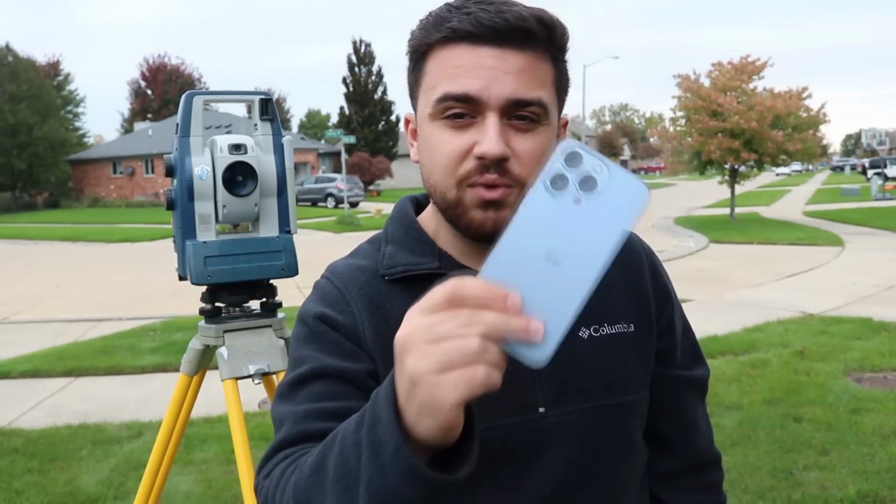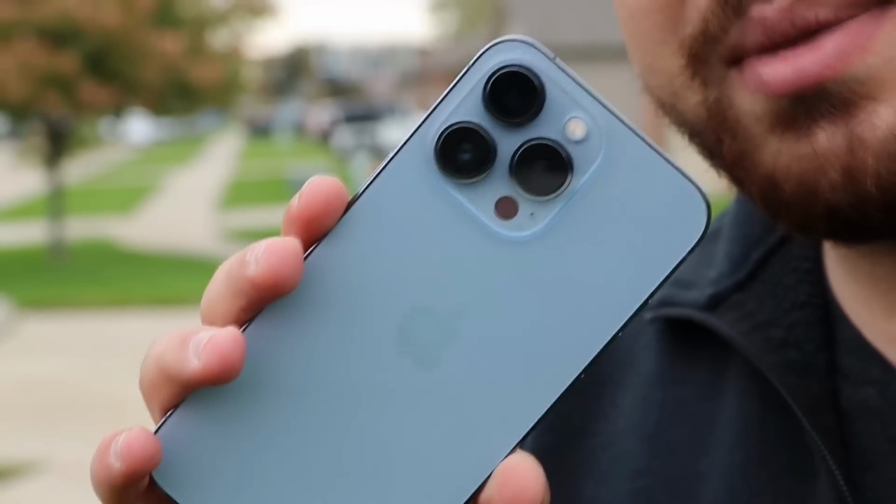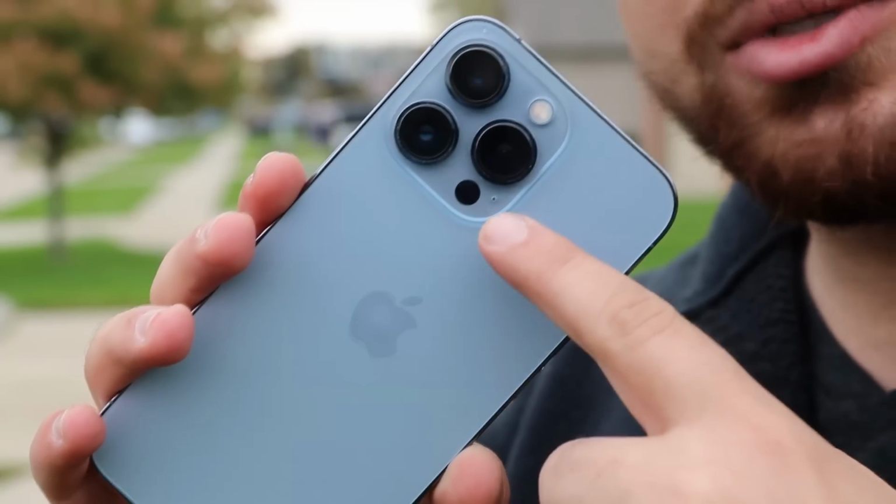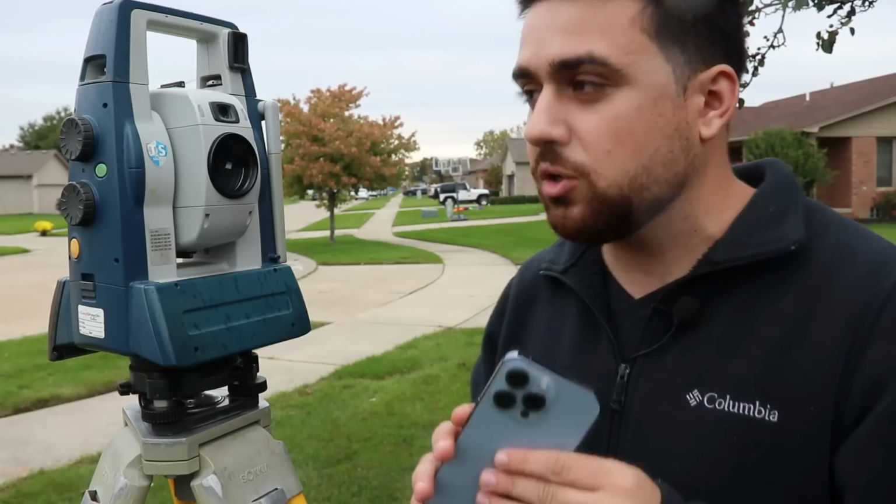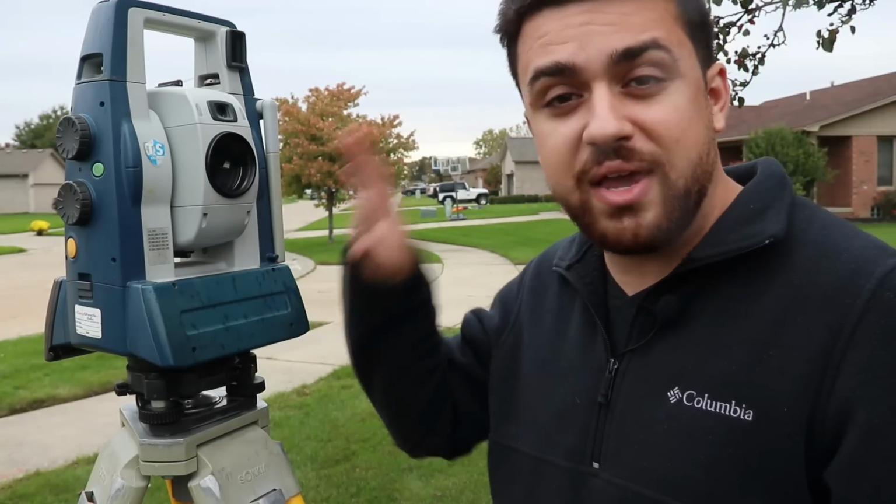Hi, I'm Rami Tamimi. Behind me here is a surveying total station, and this is the iPhone 13 Pro. Today we're going to be analyzing the iPhone 13 Pro's LiDAR sensor, and we will be comparing the data from this LiDAR sensor to a high-accuracy surveying total station.